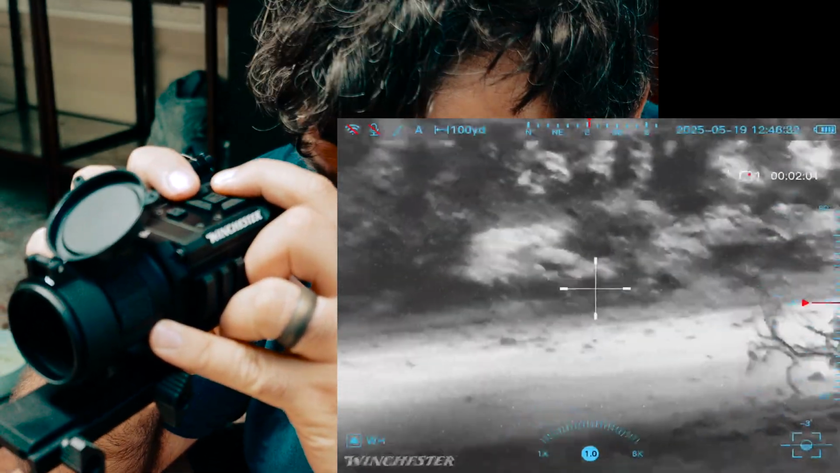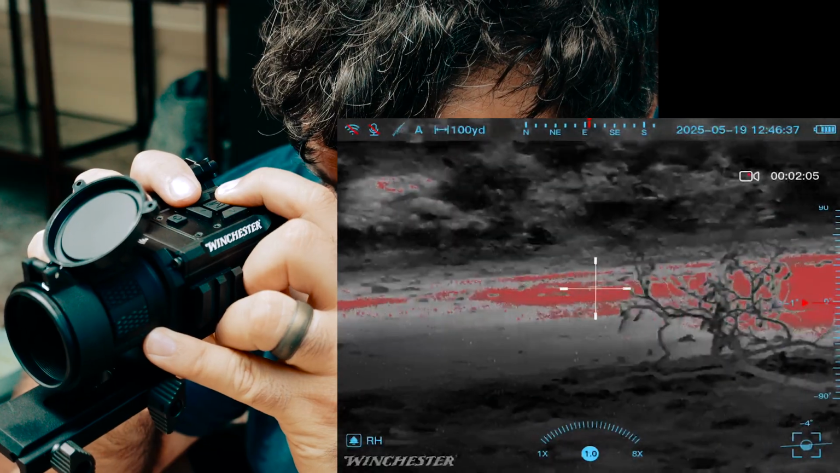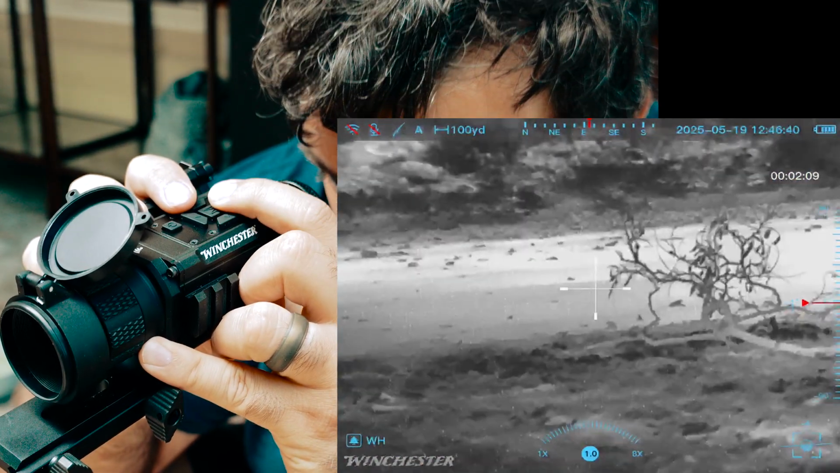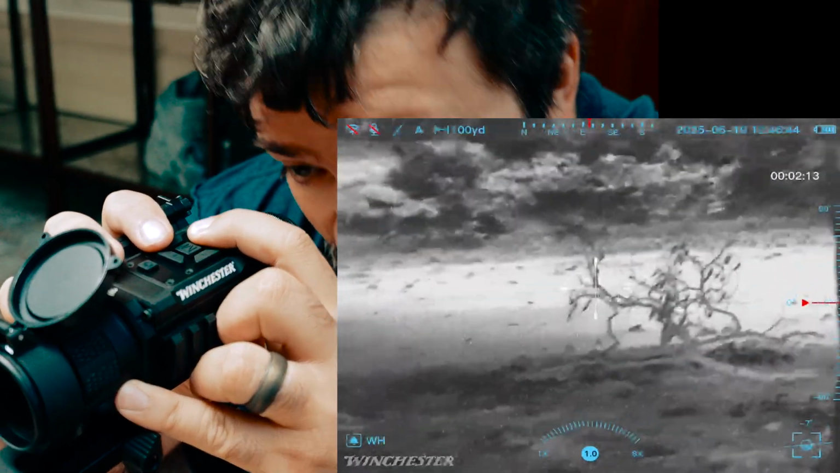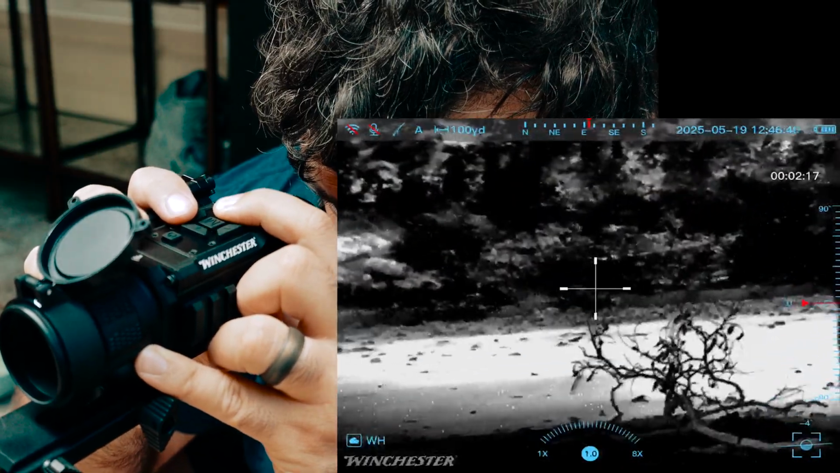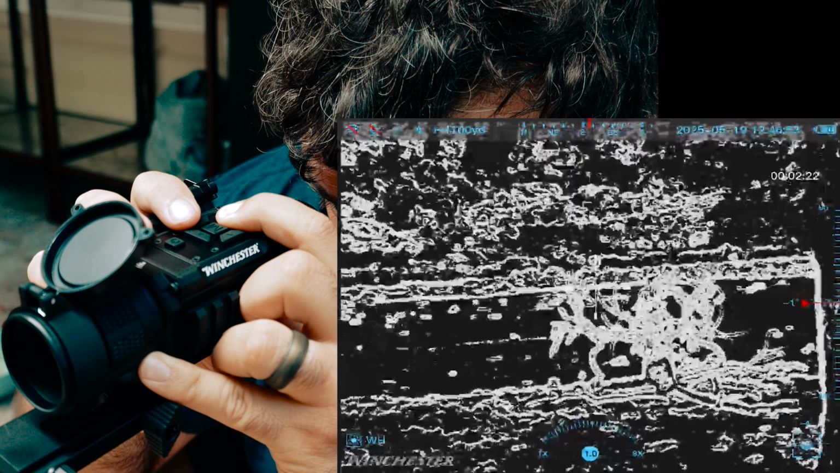Back here is probably one of the most important buttons, and that's going to be adjusting 2 different things. If you press it, it'll change what color palette you're using. It'll cycle through all the different color palettes that we've covered. And if you press and hold it, it'll change the actual profile. We talked about how I like to use forest, and you'll see the symbol change to the bottom left. This is sky. That's the outline mode.